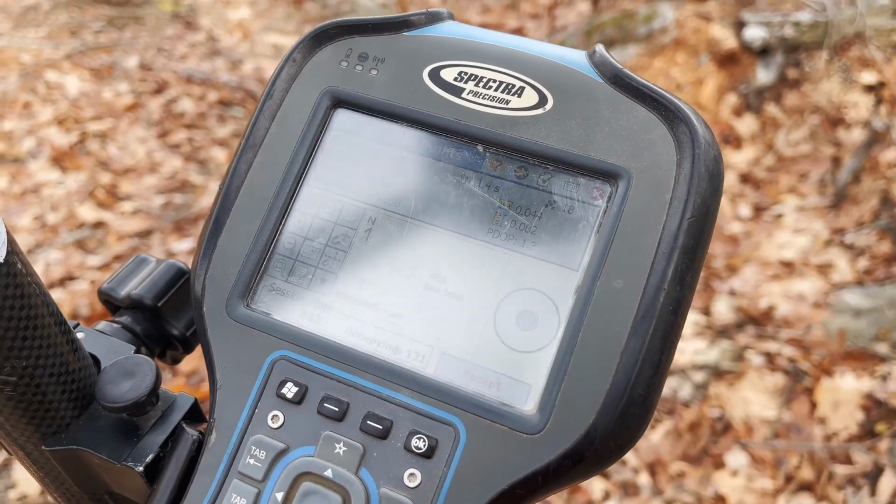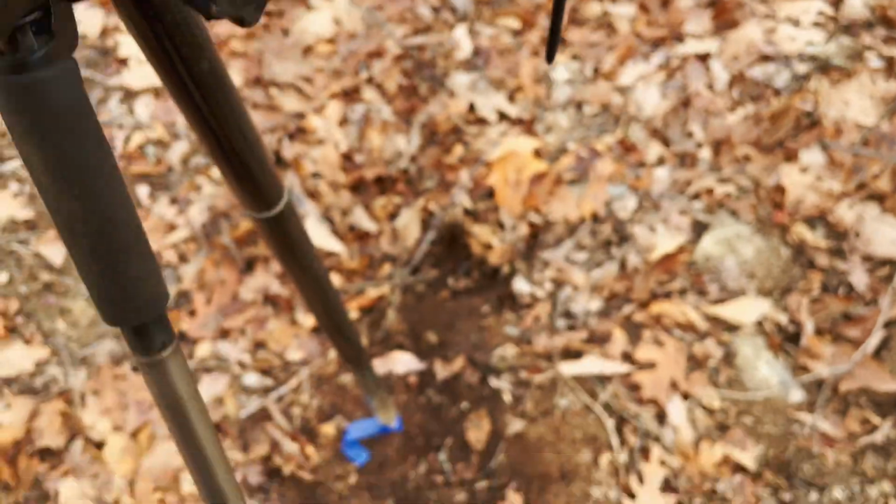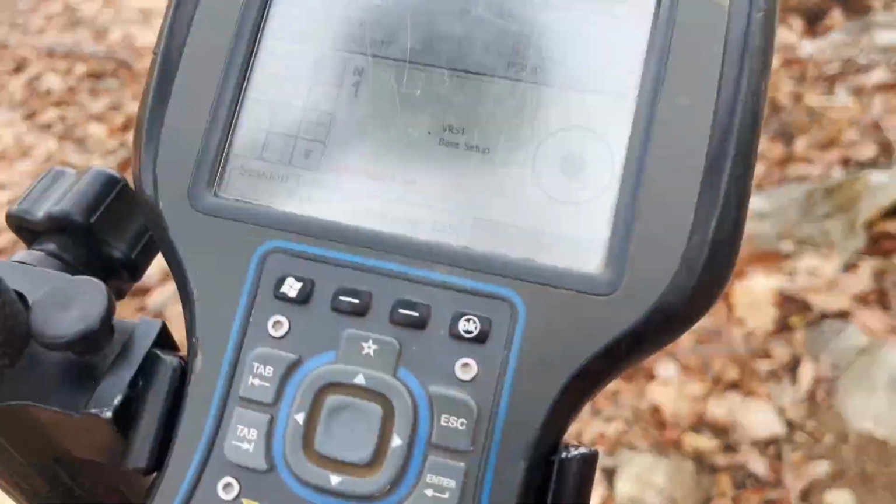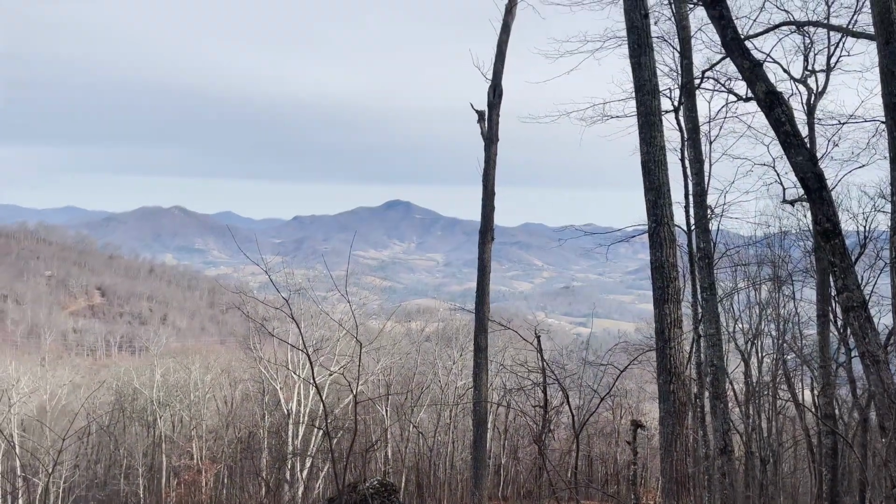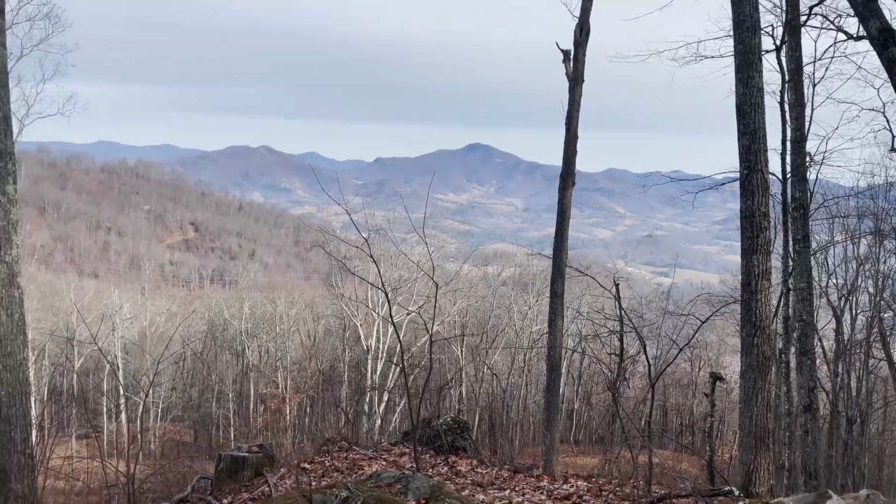All right, so right now we're doing our TP nail. We're getting it nice and calibrated so we can do a little bit of location and then just look at the view right here behind us. Again, it feels like we're on top of the world, doesn't it?